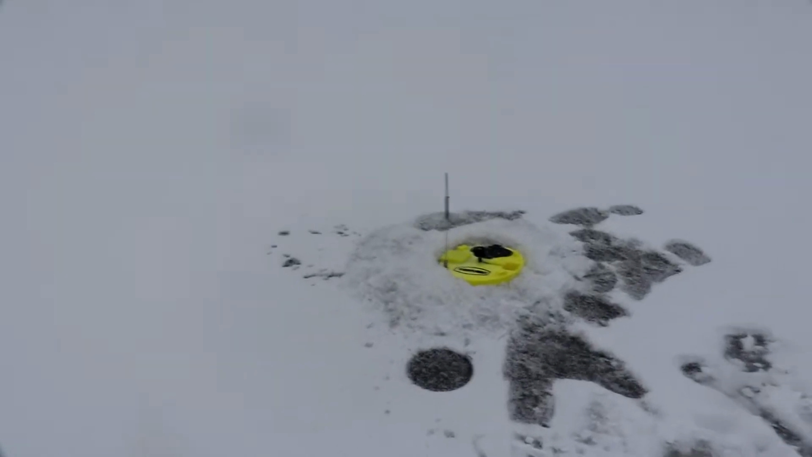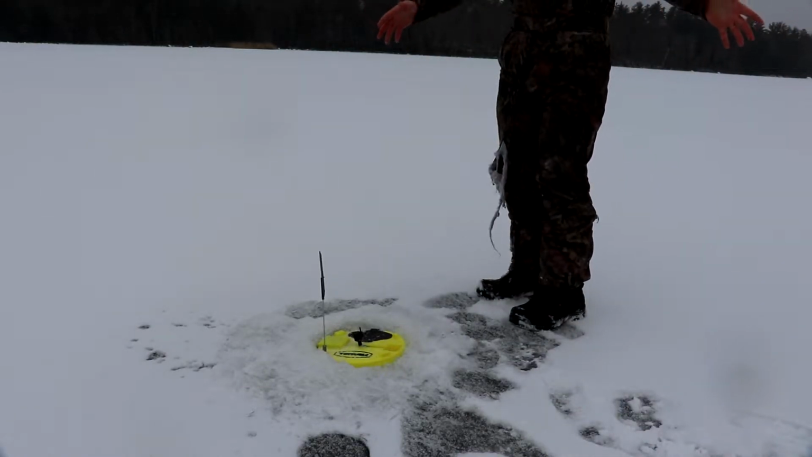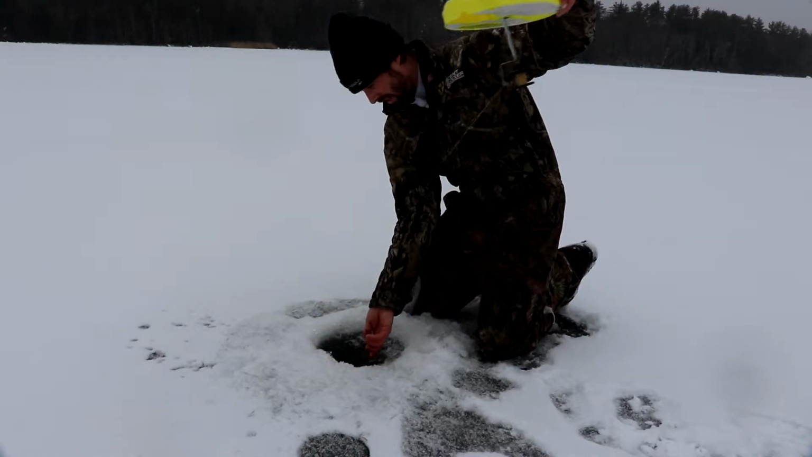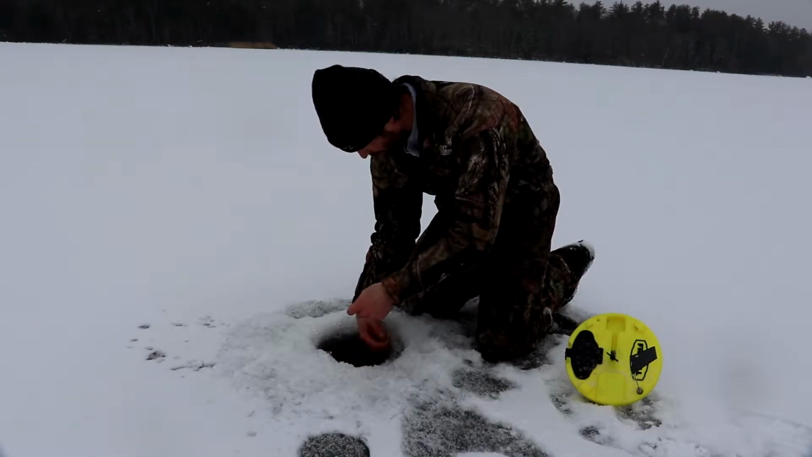I think this is my 4th flag in literally, I don't know, maybe 10 minutes or so. Hopefully, it's that elusive smallmouth. Something is still on here. Missed him. He was on for a second. Again, didn't feel very big.